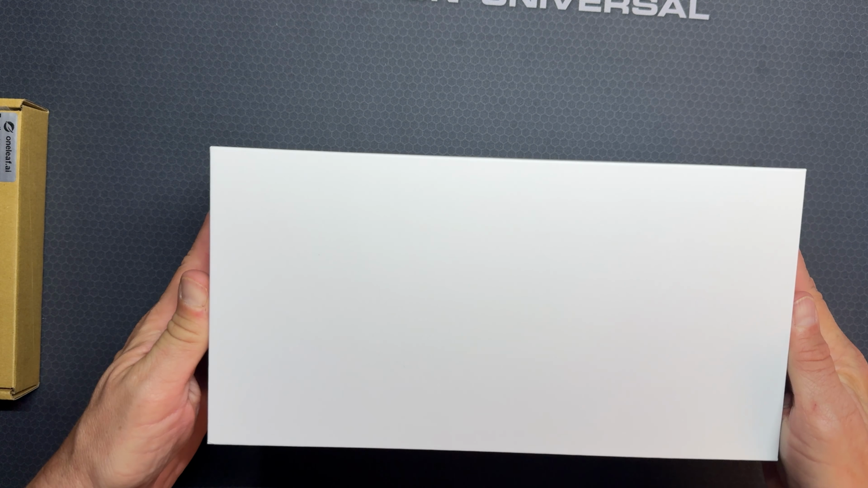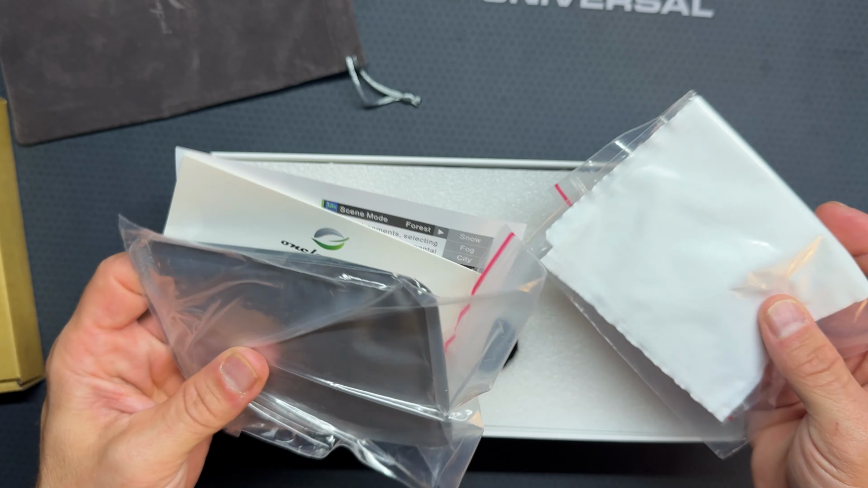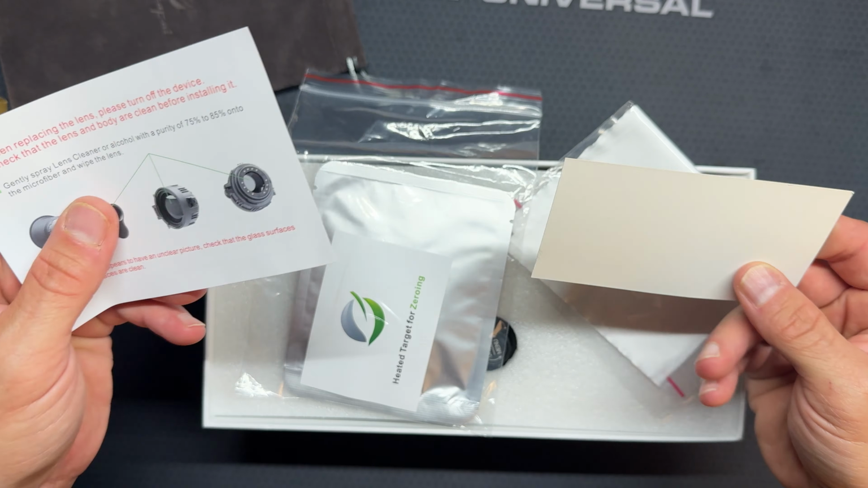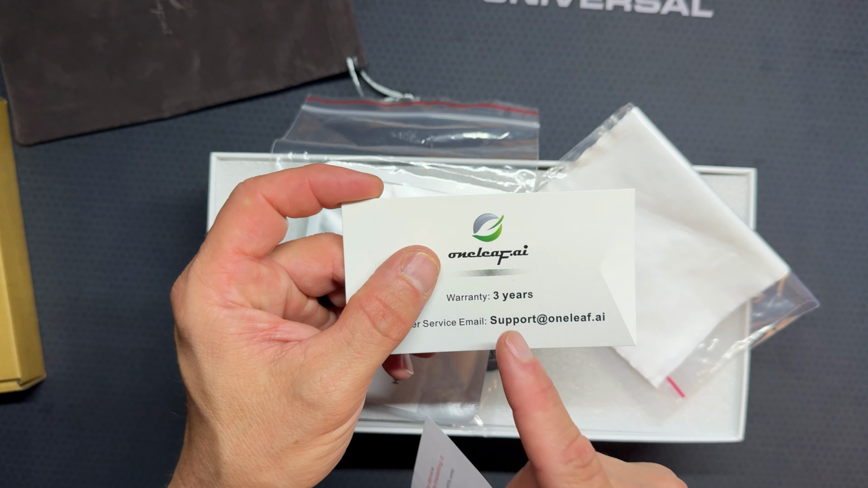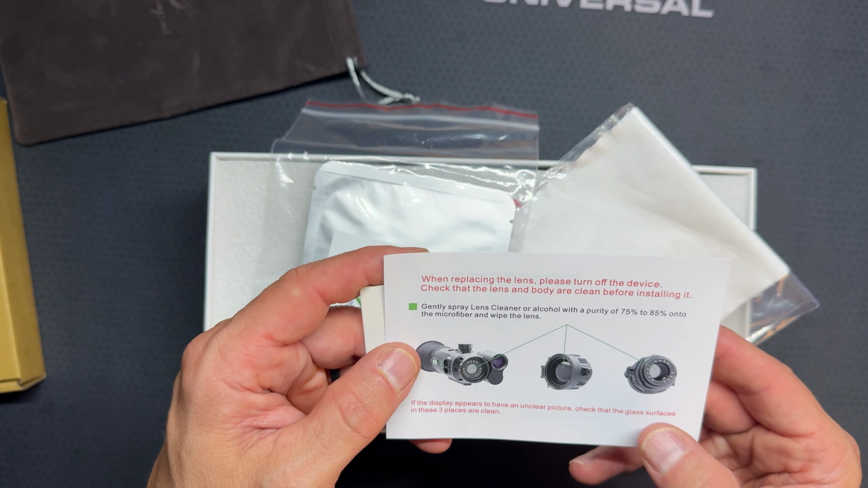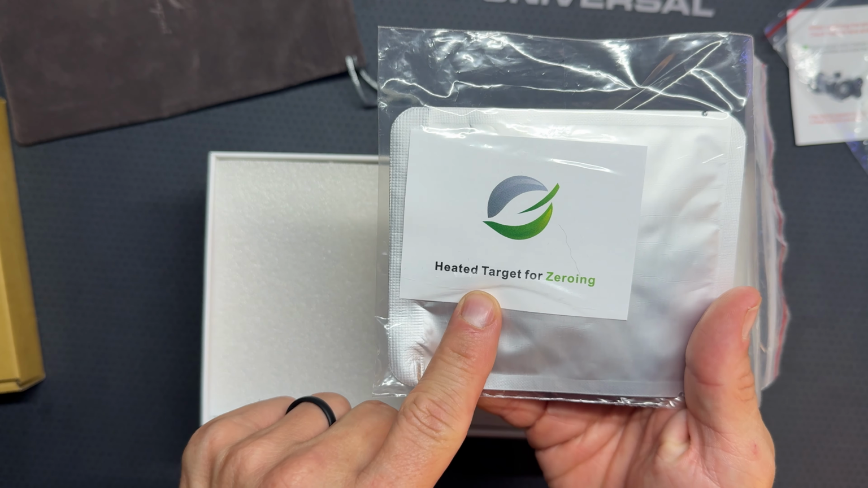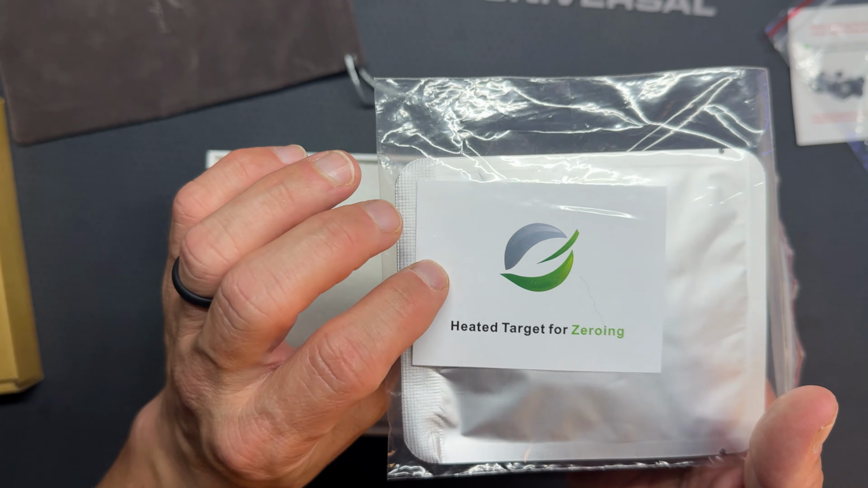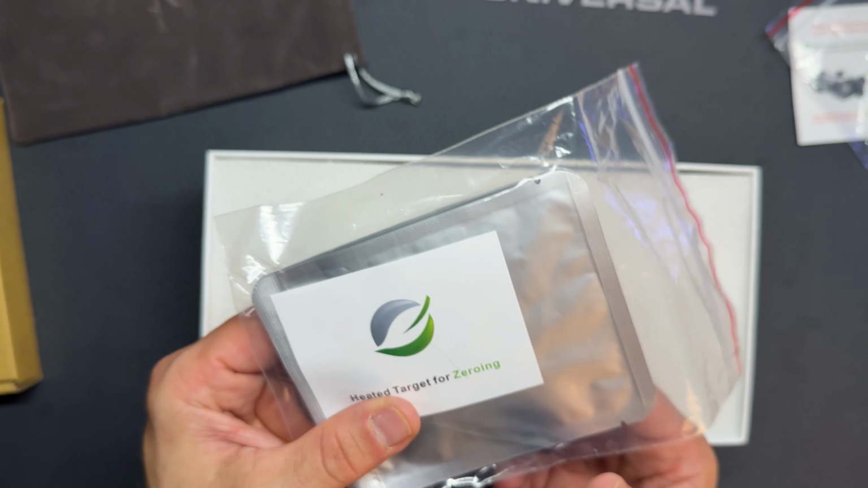So I have opened this before just to ensure all the components are inside here, and turned it on to make sure everything was working before we did this review. All right, so got some instructions here. It does come with a 3-year warranty, which is pretty cool. Safety net in case something does break after a year. For 3 years, you can send this thing back to get it fixed. A little cloth for your lenses. That's pretty cool. They include some heated targets for zeroing. So kind of like a hand warmer there that they include in the packet, which is pretty cool.